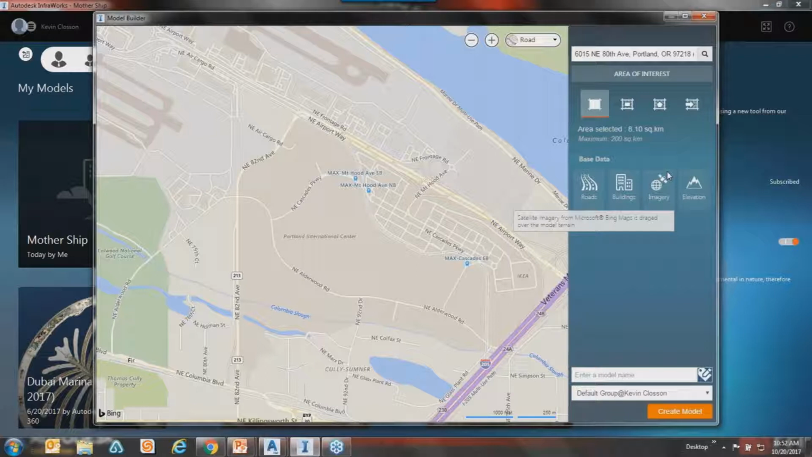Now, if anybody's curious, the elevations are, I think they're called the NED, the National Elevation Dataset. The images are just Bing Maps, so those do periodically get updated. And then the roads and highways are OpenStreetMap, and same with the buildings.